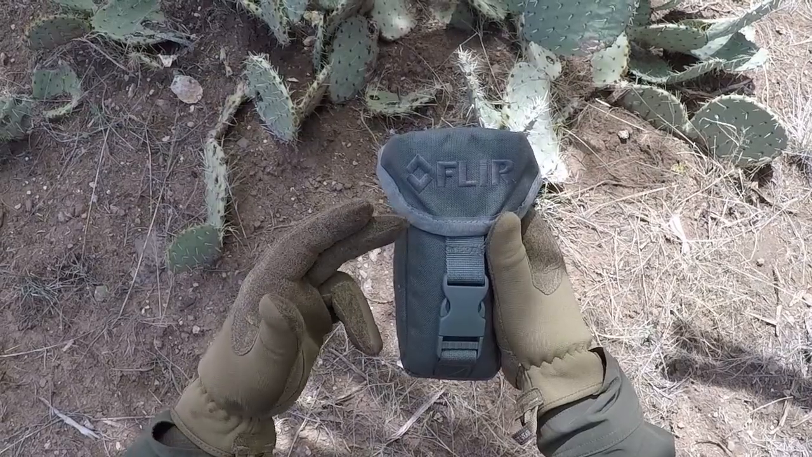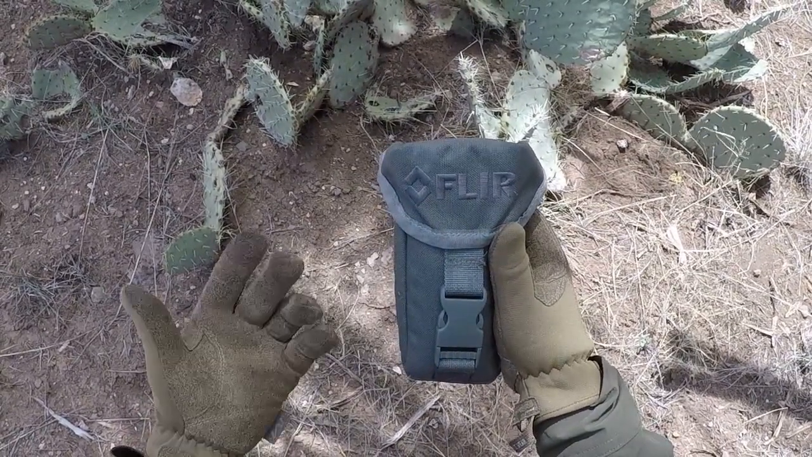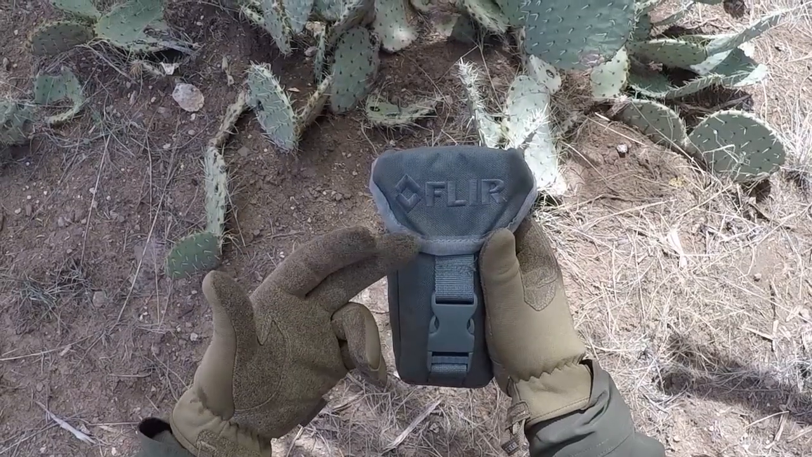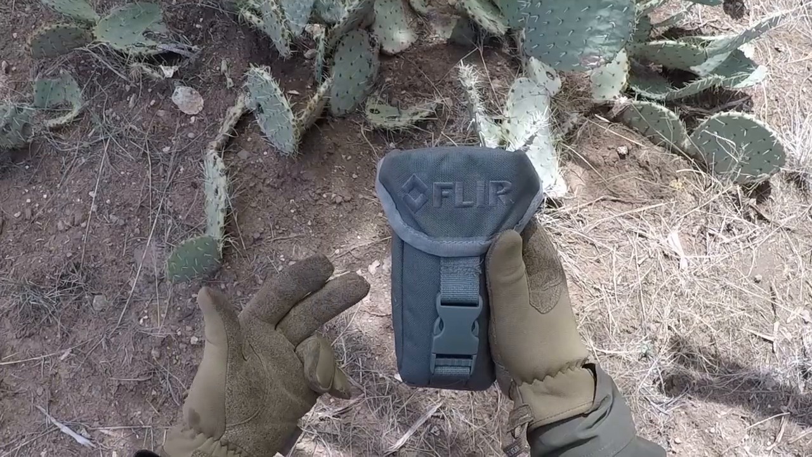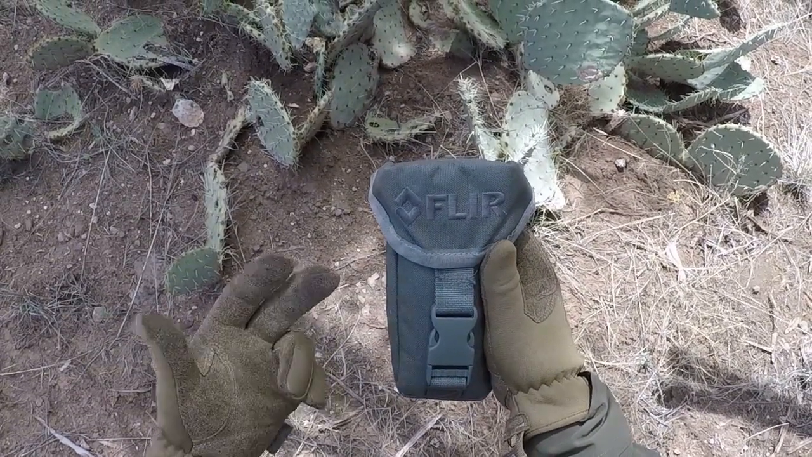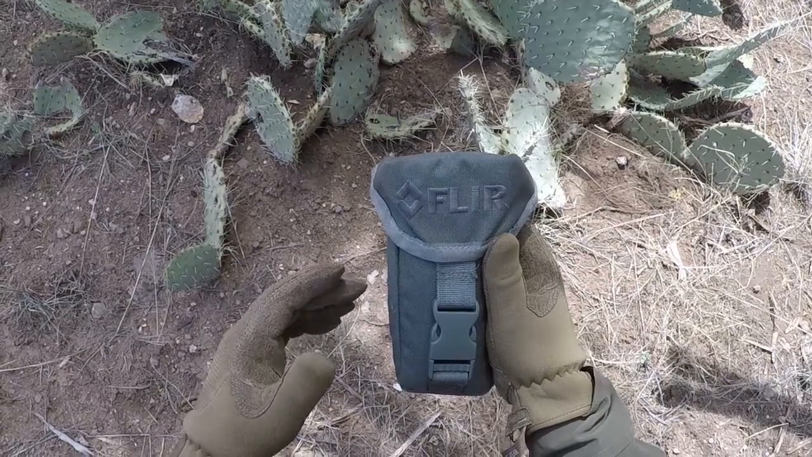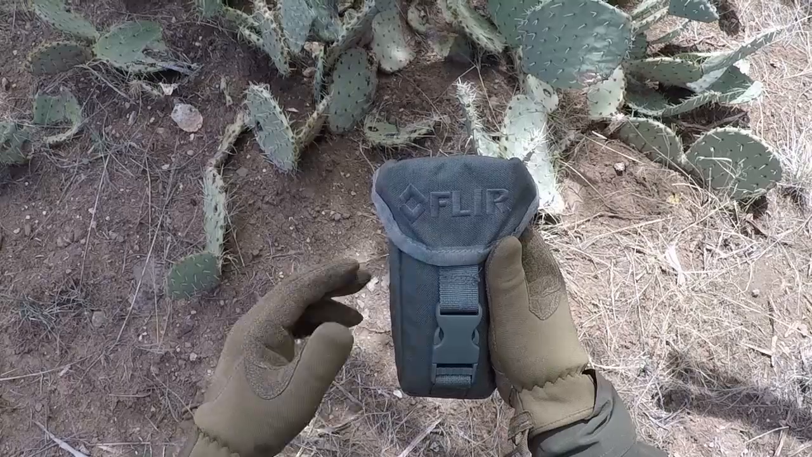This one is the Scout 3 240. I was lucky enough to borrow this one from somebody, and it all started because I expressed some interest in how well these Scout 3s worked. Now, besides this 240, there's a 320 and a 640. The 640 is going to be the best performing one out of the bunch because it uses a 640 sensor.